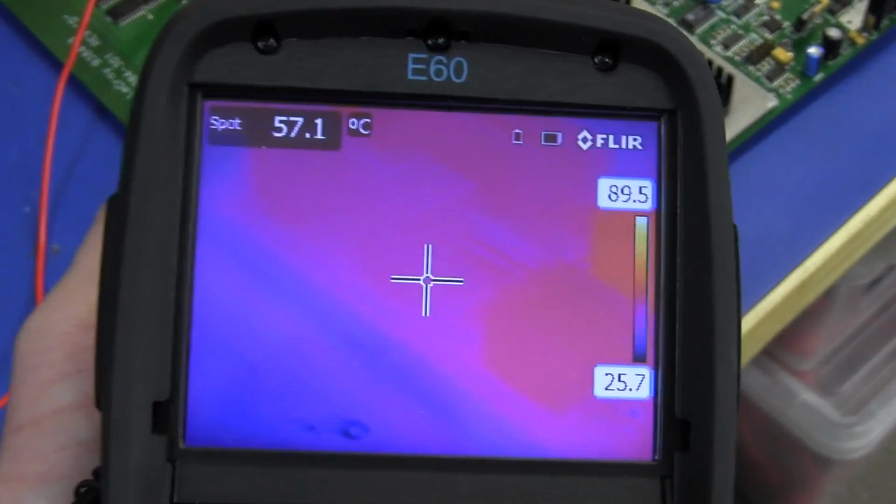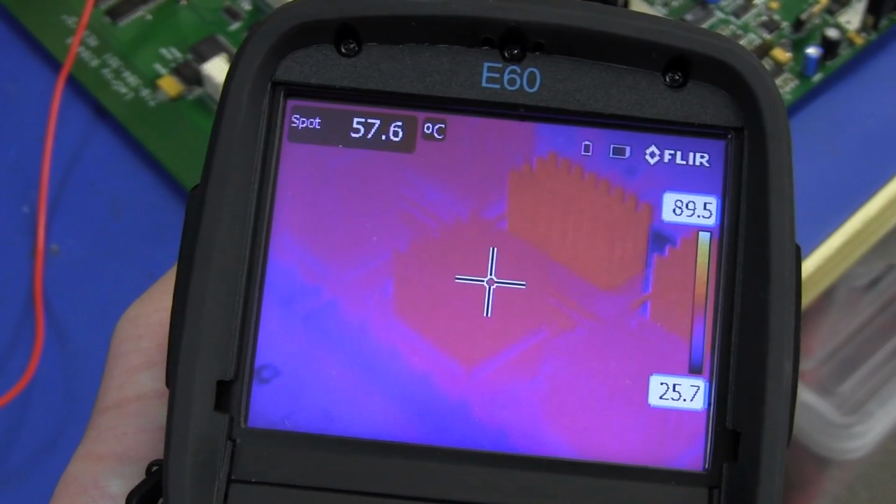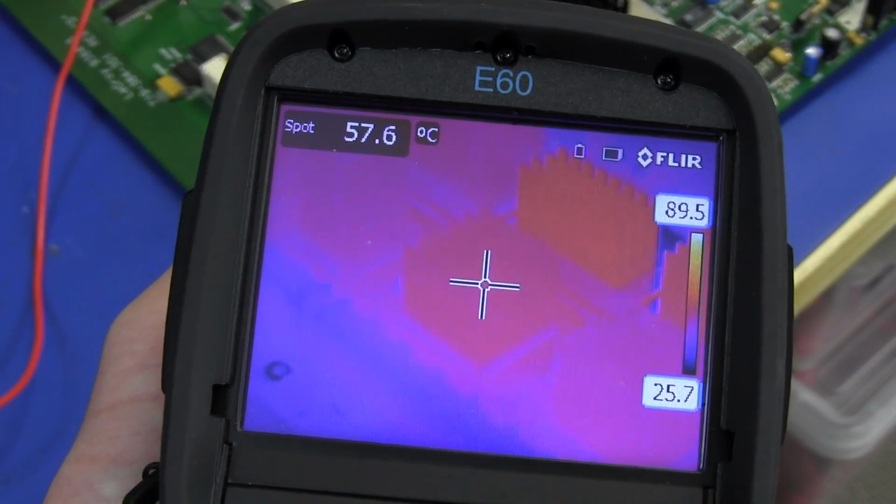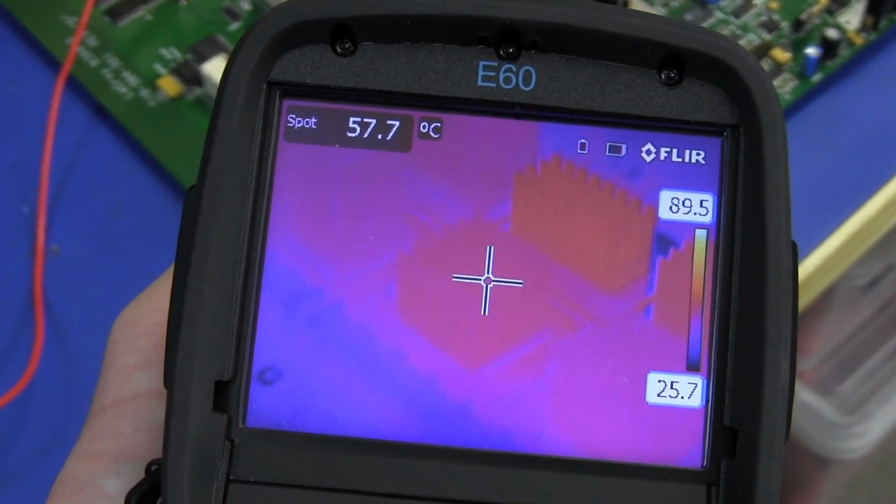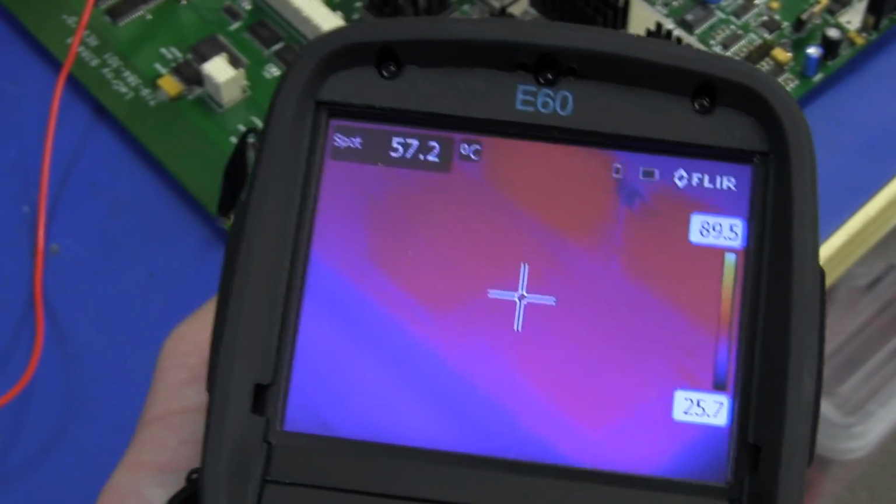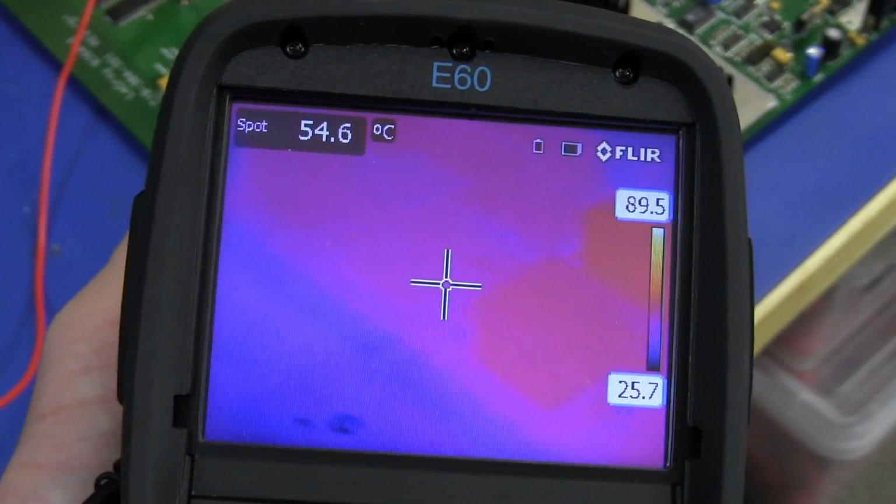If these 3 chips were working and this one was faulty and somehow got SCR latch-up or some other damage internally which shorted it out across the power rails, then I'd expect a massive temperature difference compared to the others. But as it stands, it's only a couple of degrees. So really, there's nothing in that.